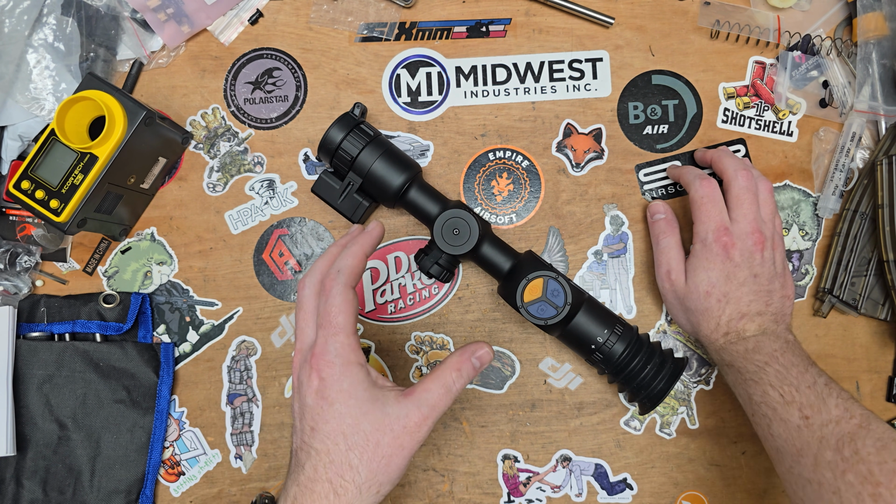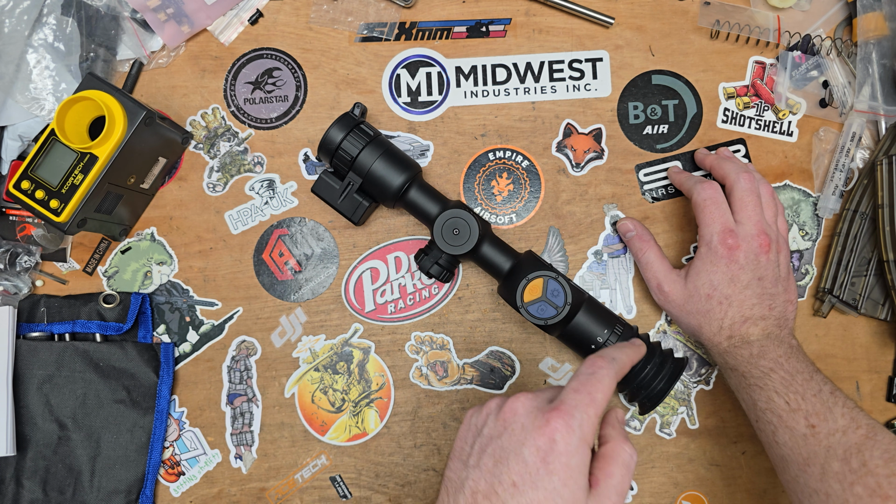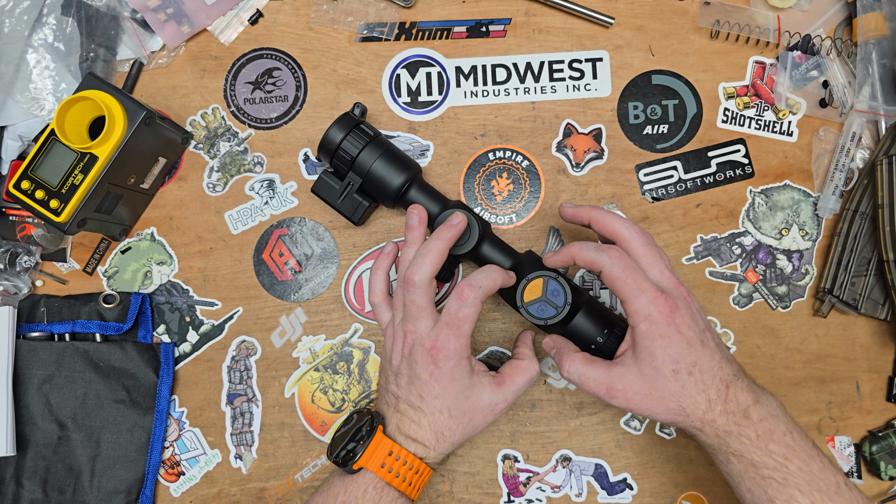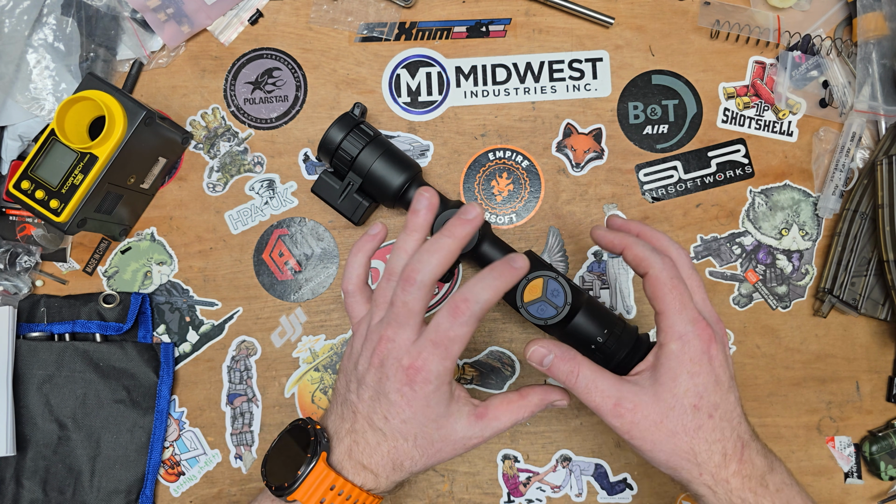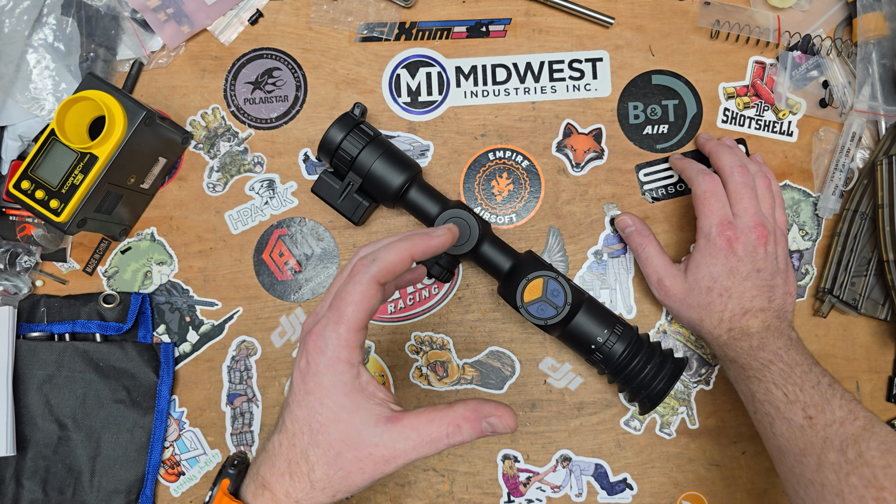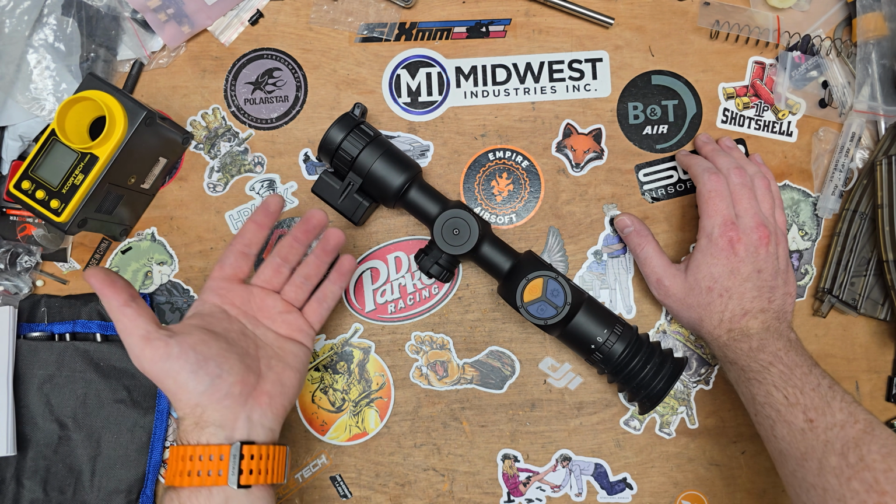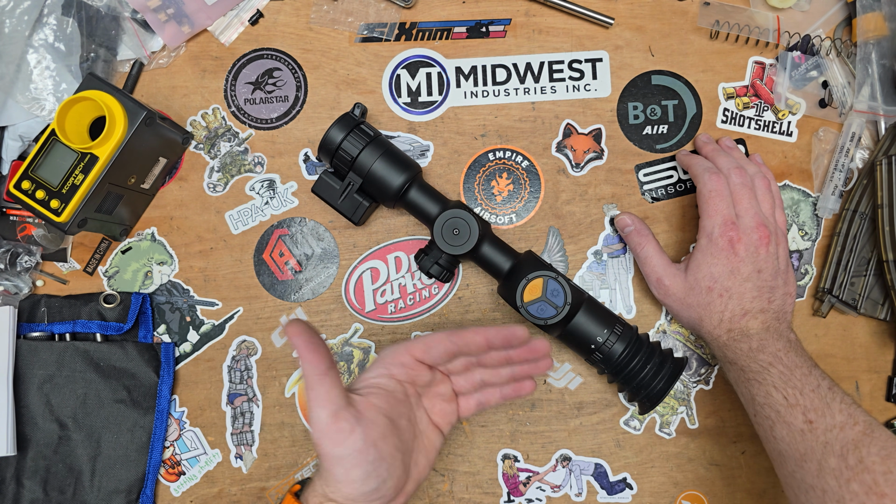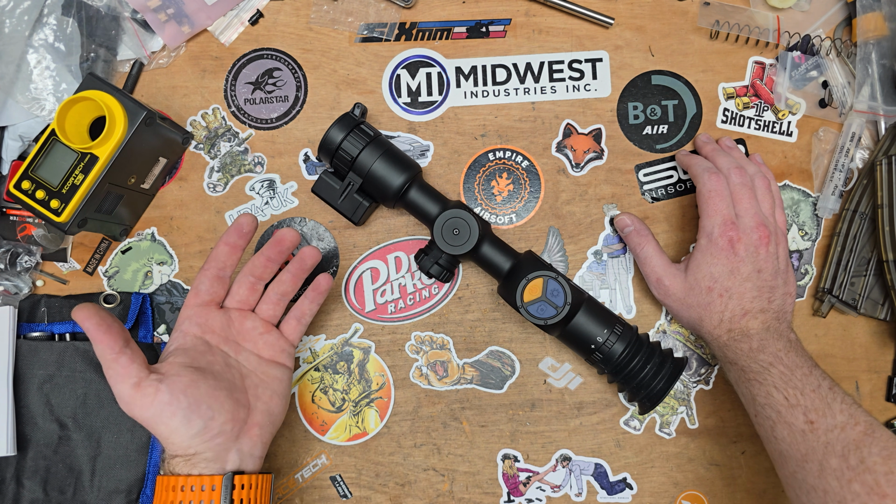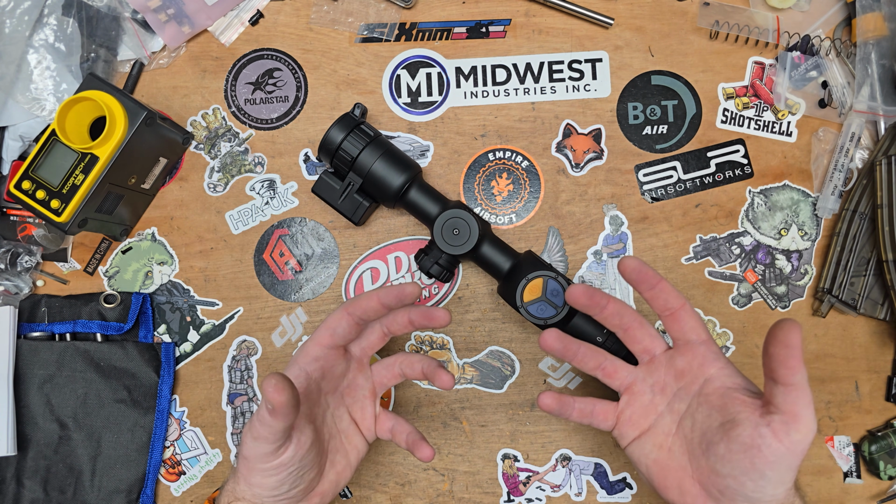Now, what I will tell you before I show you these clips is that when you're looking through the optic, it's very clear because you're looking at a tiny screen that's optimized for the resolution that it shoots in, which is always a lower resolution with thermal. When you put it into video software or onto your computer, obviously you're going from a 640 whatever pixel size to a 4K screen. It obviously enlarges it a lot and it pixelates it. So just keep that in mind.